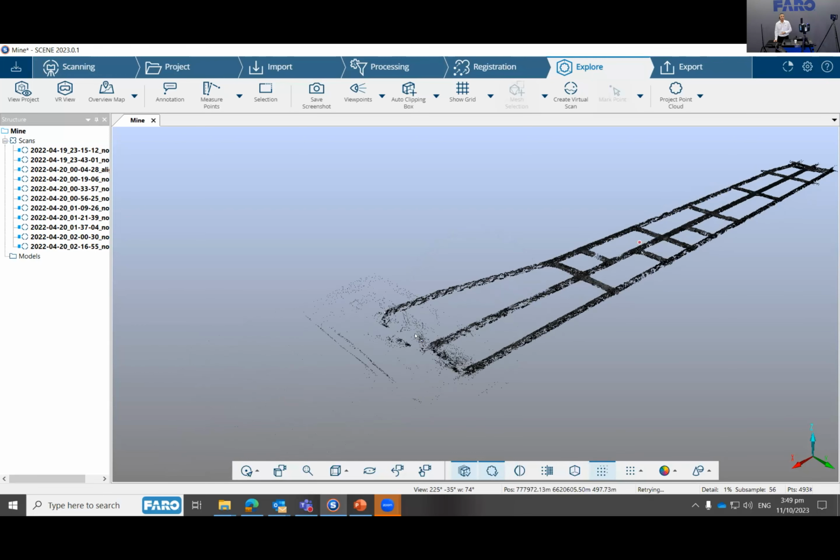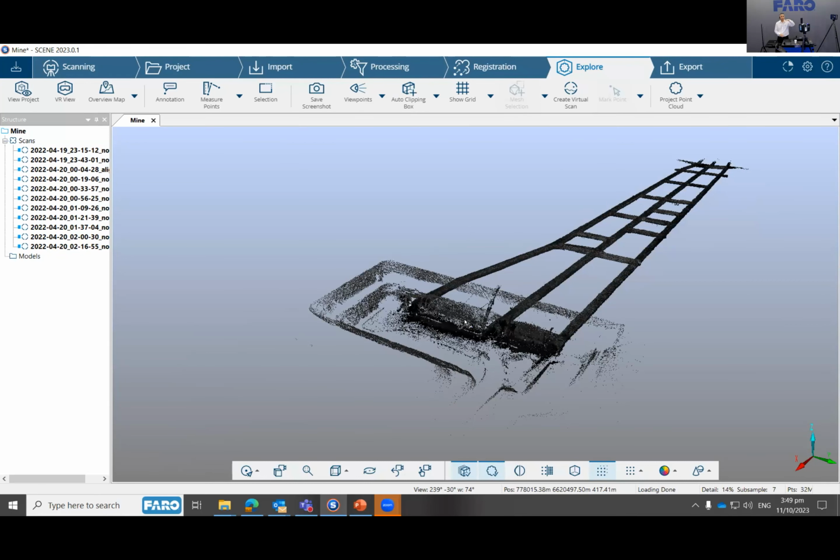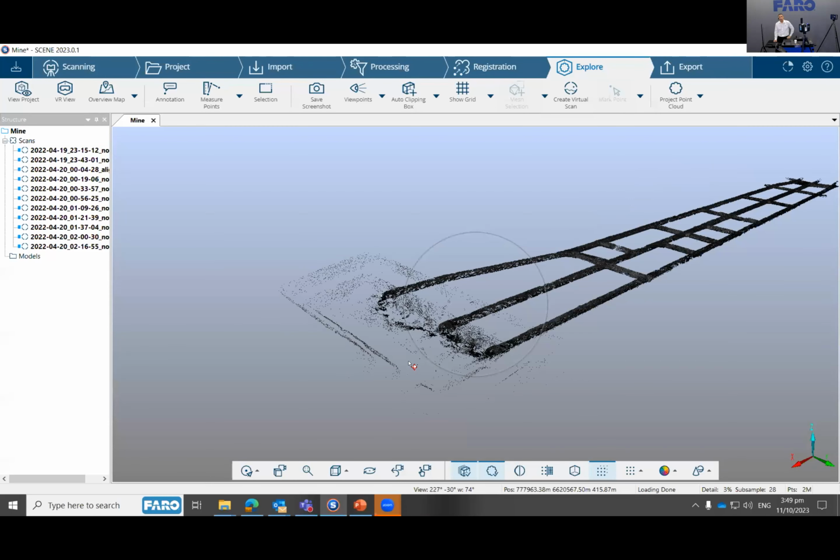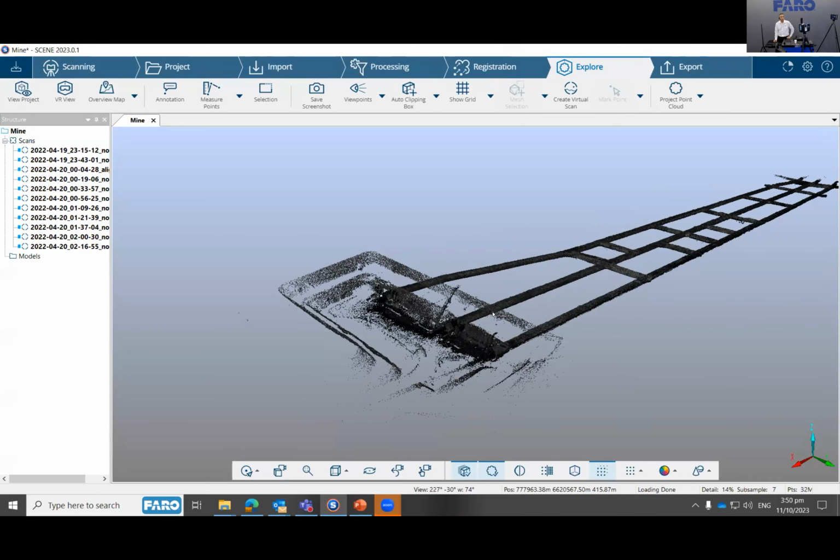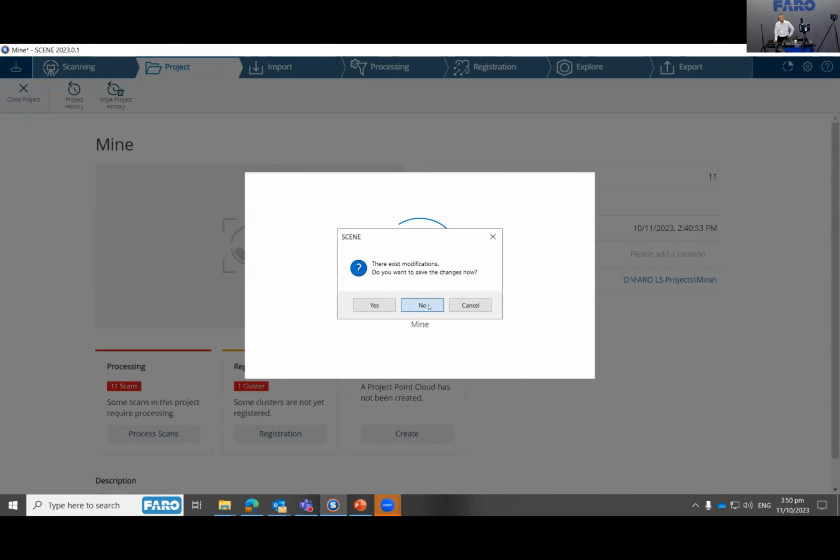Okay, so you can actually scan very, very large mining facilities, whether you are scanning underground or scanning the top, okay, you can utilize our new Orbis SLAM technology, right? Anyway, this is a different project. It's just an example that I wanted to show you. Okay, so this is actually a very large project. Okay, so let me go here.